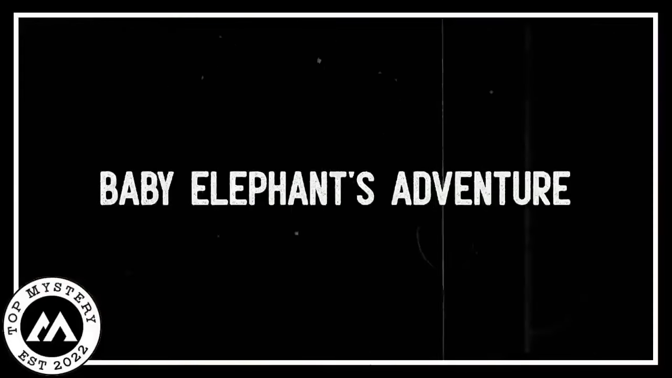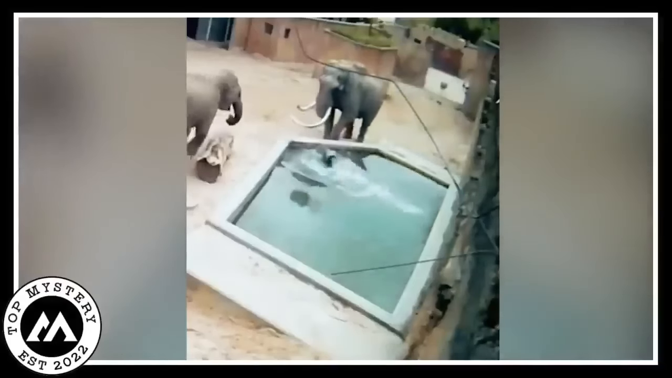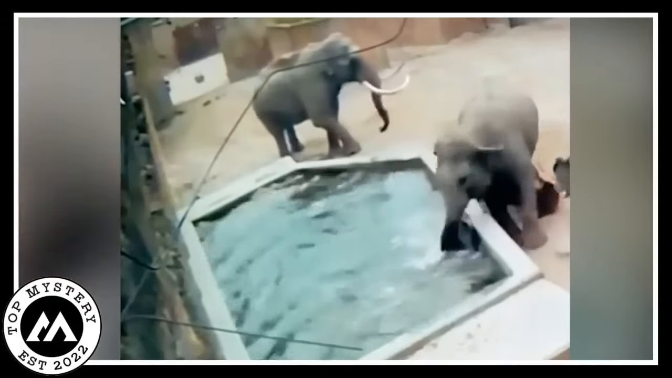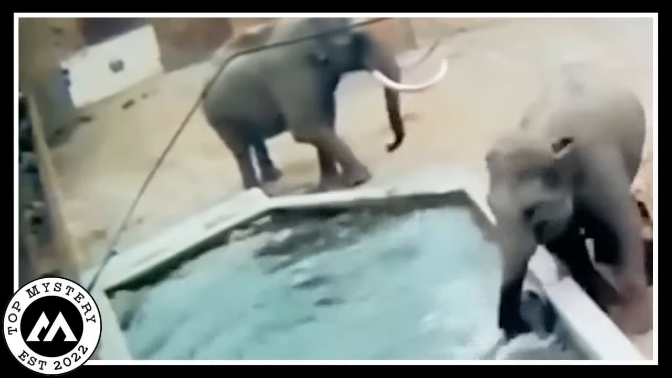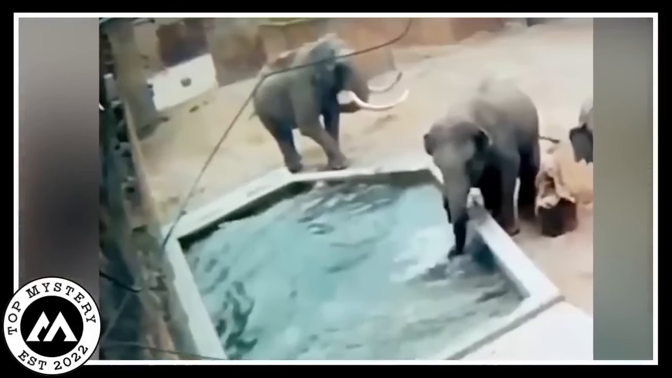Baby elephant adventure. A young elephant playing with its mother was startled when it fell into a tiny puddle. The touching portion is right here though, as more elephants hurried over. They quickly assembled a rescue crew and quickly helped the tiny one, all with great hearts and soft strength. It resembles a heroic family moment.